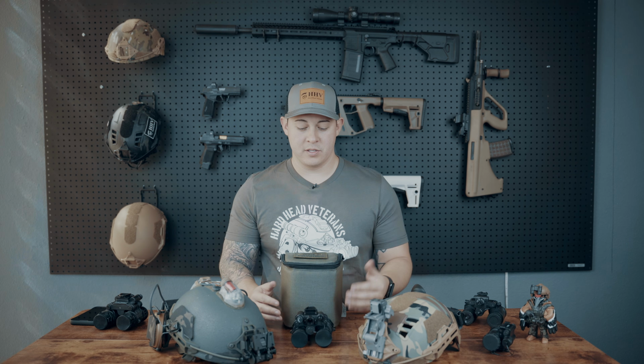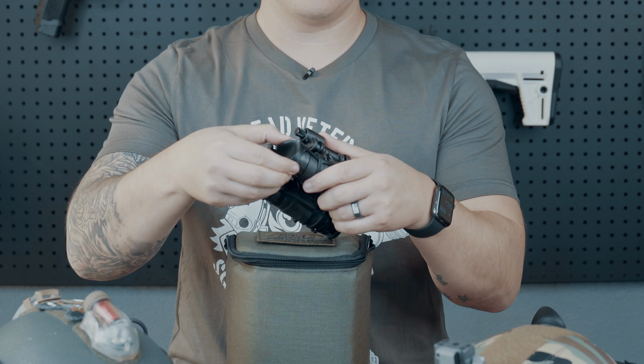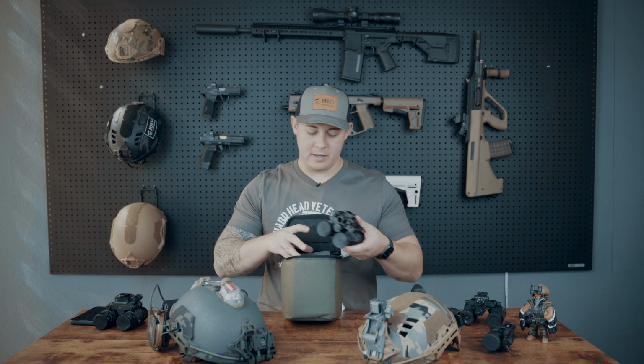All right, let's talk about storage. So you want to store your unit with all of the lens covers back on. One thing to note is you don't want to leave the lens caps off and have the lenses exposed to any type of light for a long period of time, which can cause burns inside the lenses. So we're going to go ahead and put them back in our case.